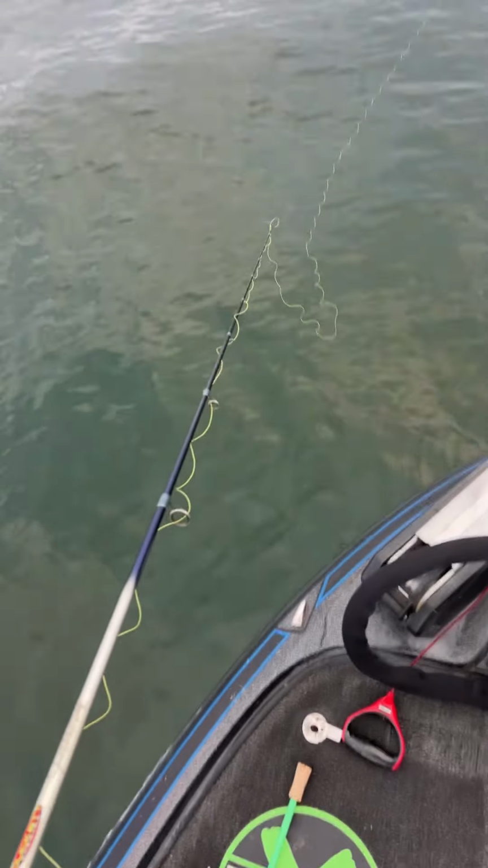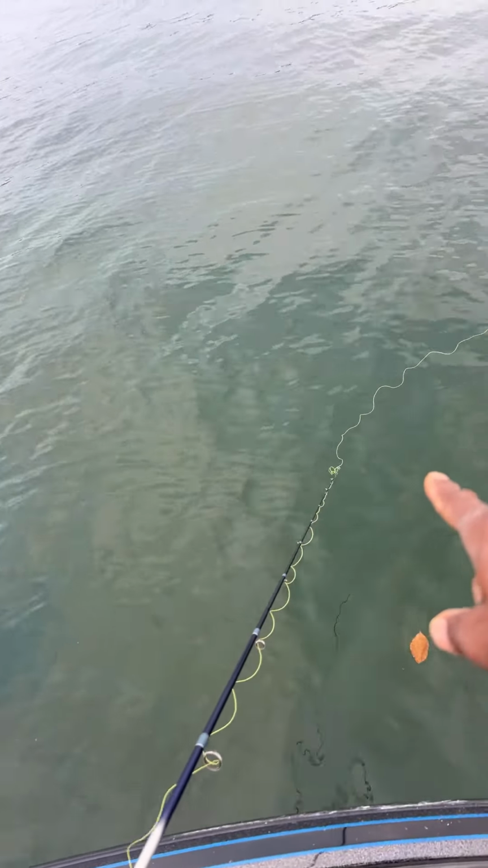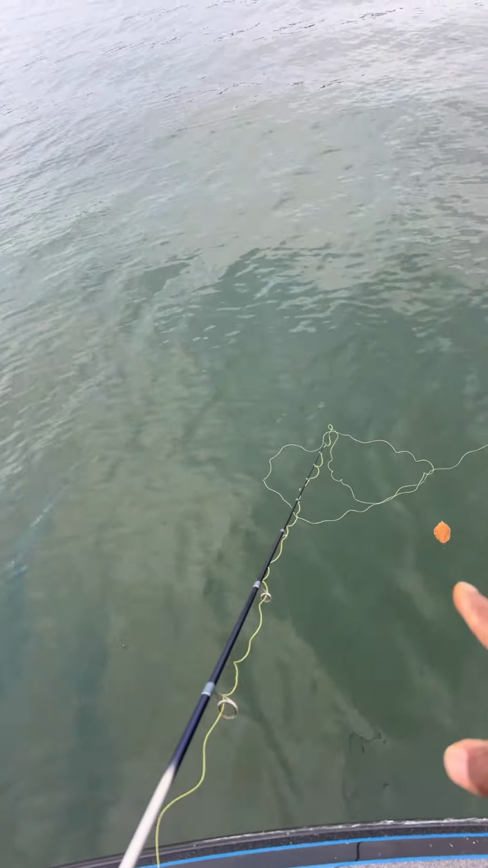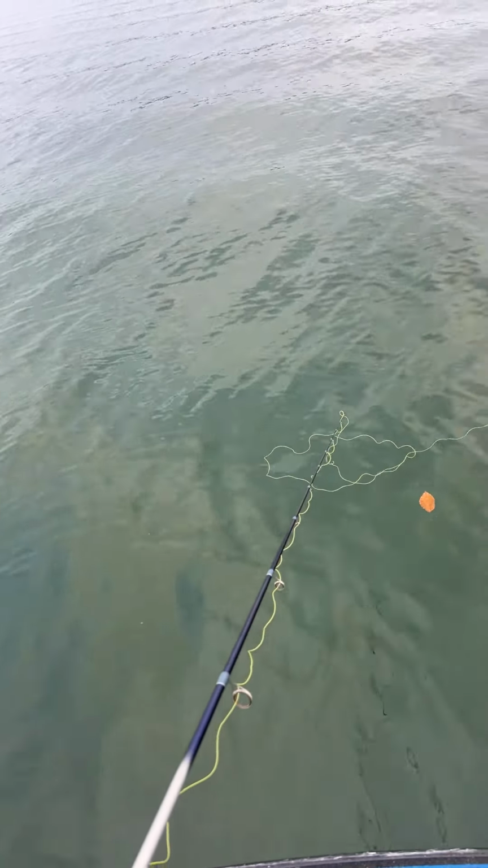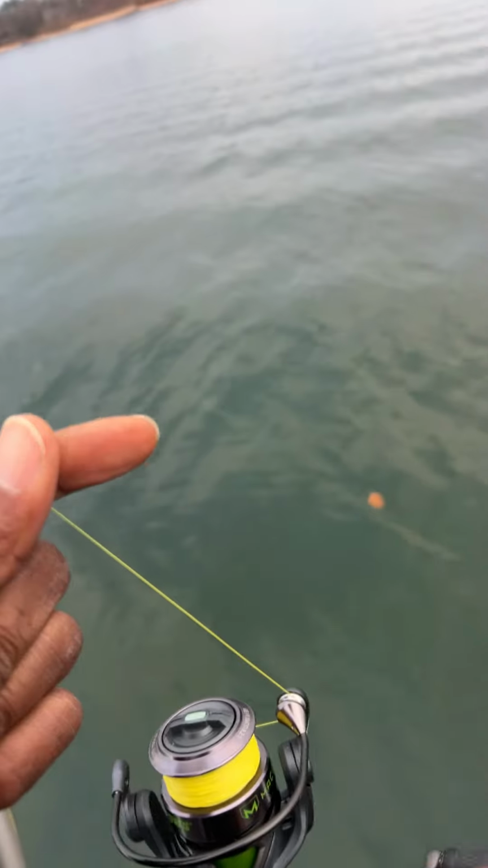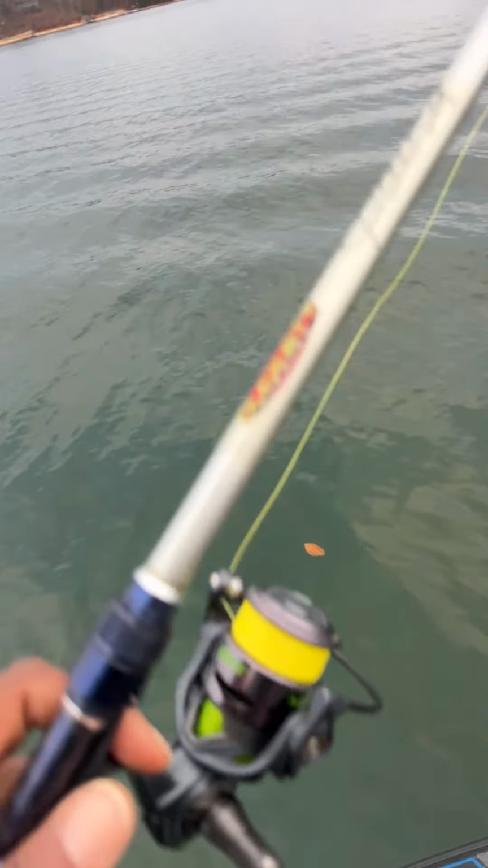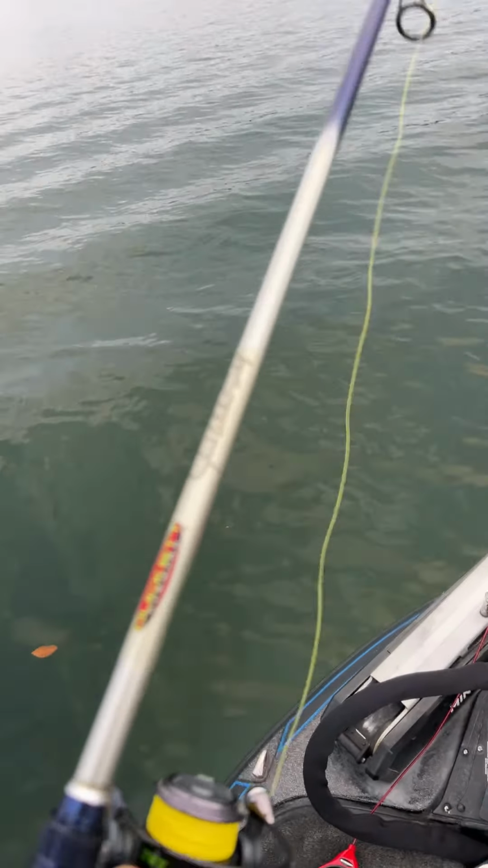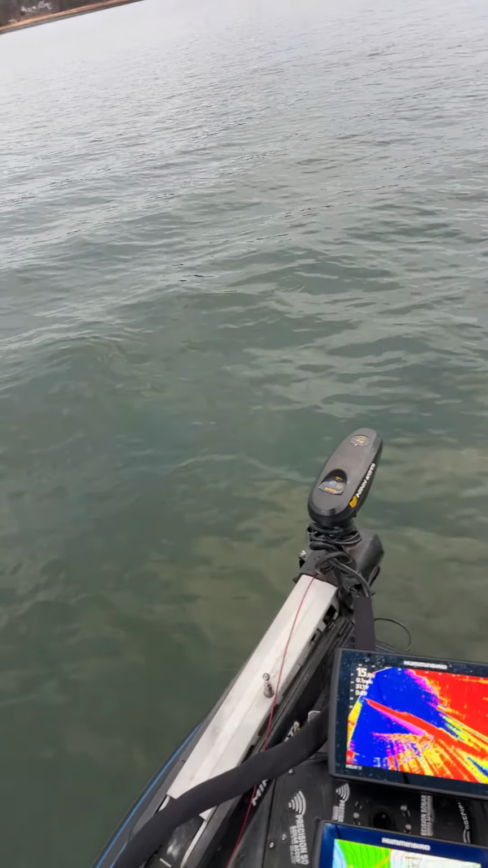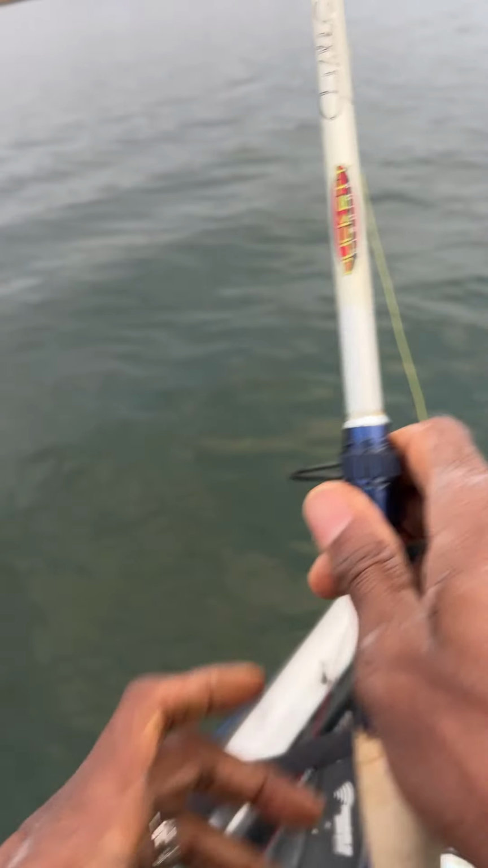So all I'm doing now, we're on a shaky head. I let that line go out like that, and you can kind of see the line moving. That's why I put the loops down on the top of the water. Once I see that line stop moving, then I know it's down on the bottom. Now this is 20 pounds, so I went and bought some 20-pound high-vis yellow braid, and I'm still running the 12-pound fluorocarbon for my leader.